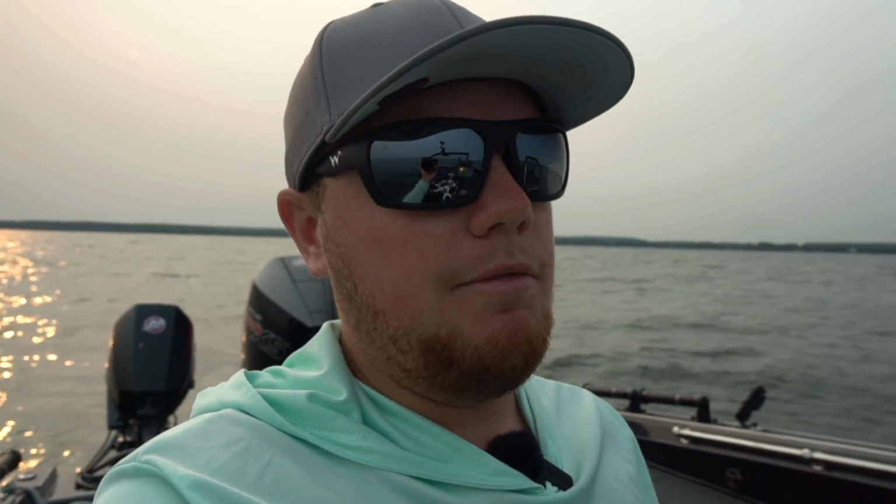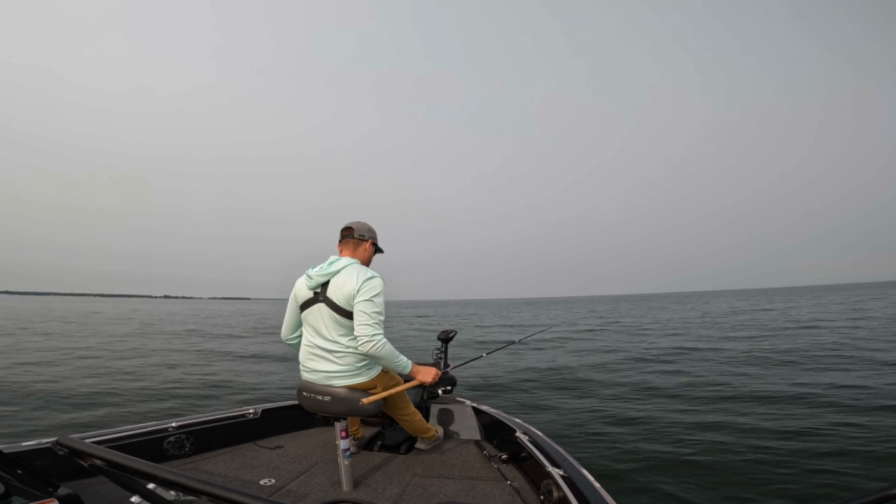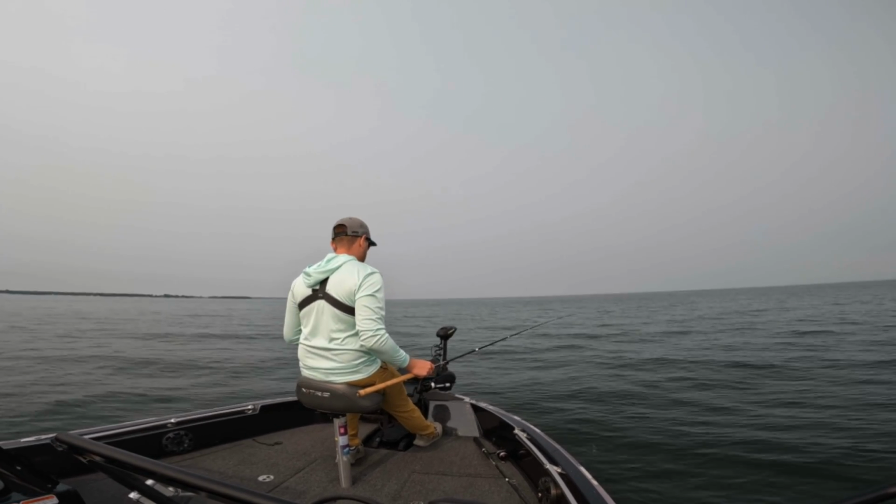Put the Livescope down up front already just to set anchor mode here, and I already seen some schools of fish. So hopefully they're the right kind and hopefully we can get them to eat. Stay tuned.